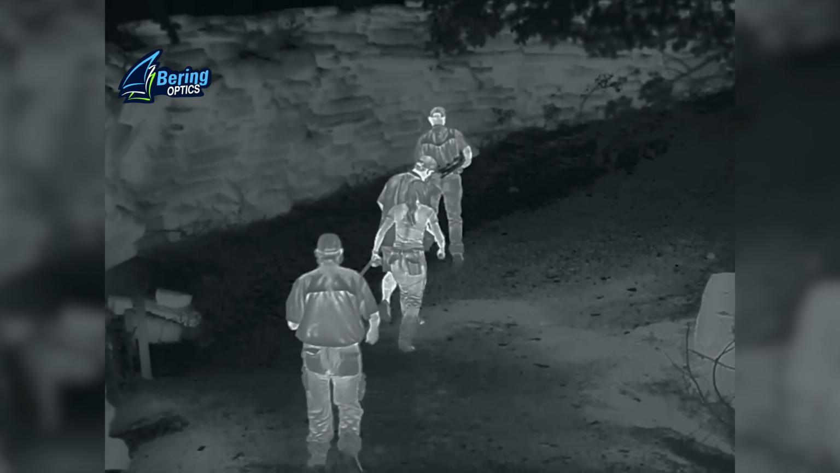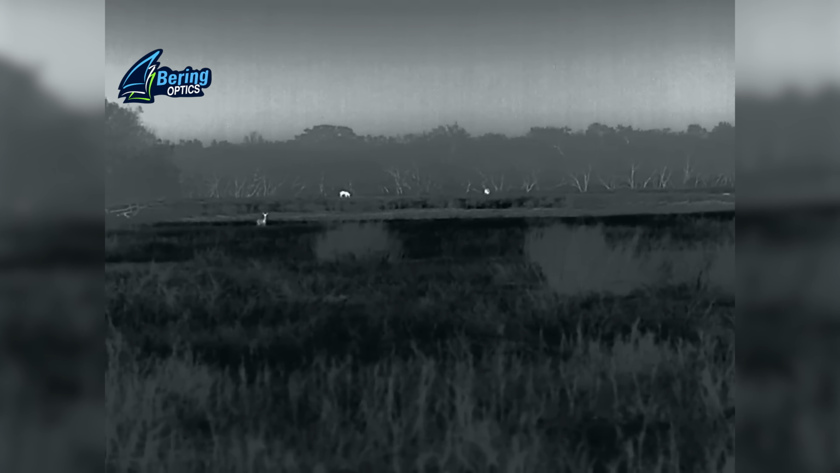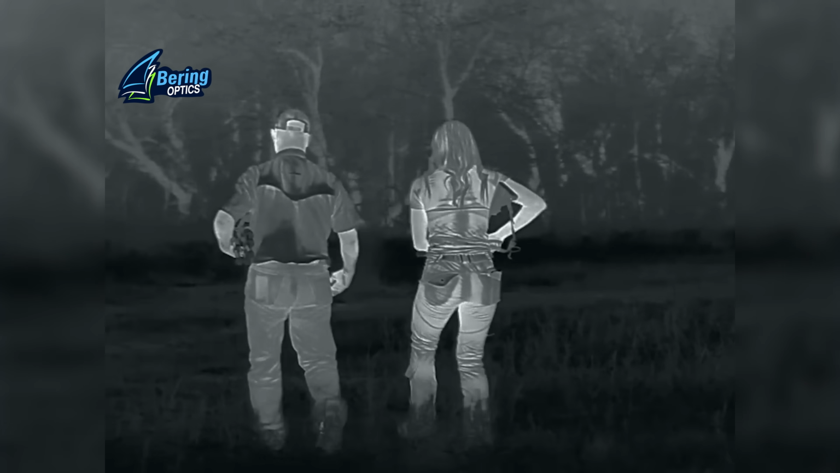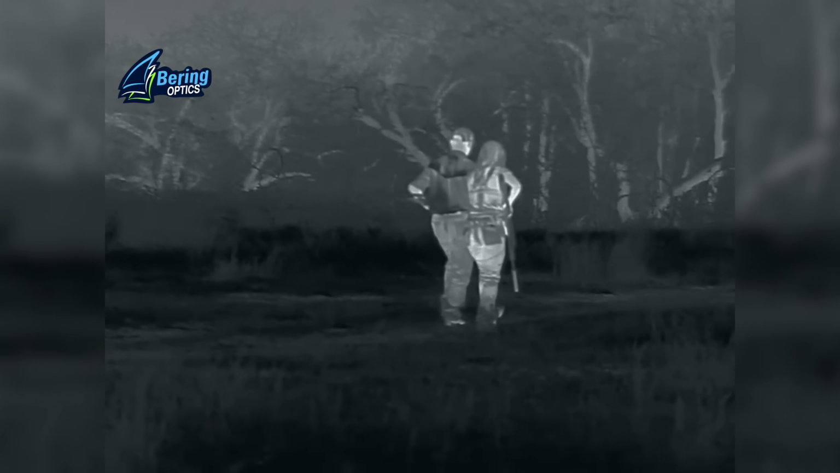So we plan our stalk and we start walking in. As we get closer and closer to the hogs, we go slower and slower. We communicate very well with the hunter, making sure that they know exactly which hog we want to shoot. Now this first group we come up on, it's like the perfect setup. There's only 2 hogs. They're up on a tank dam, so you can see them real well, and it's pitch black dark. They have no idea we're there.